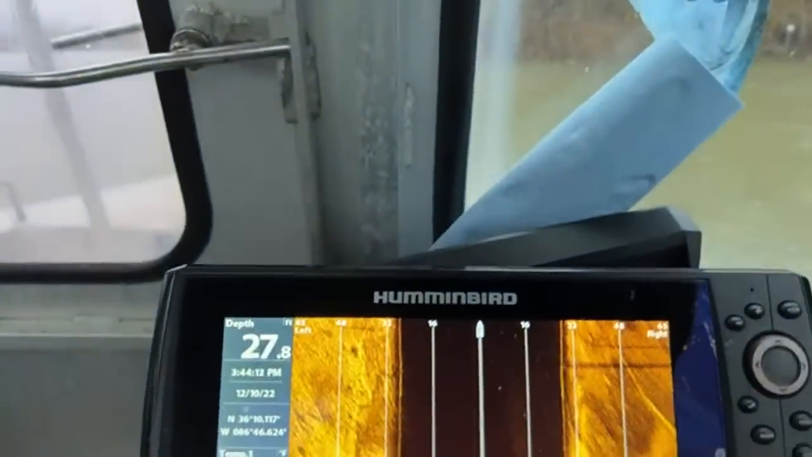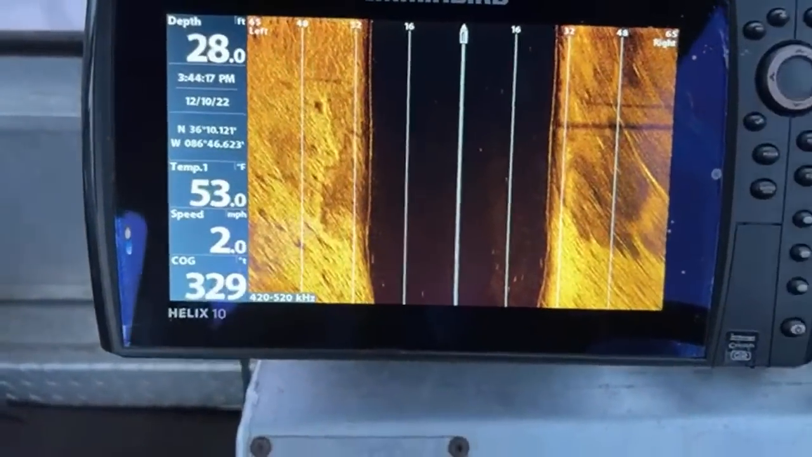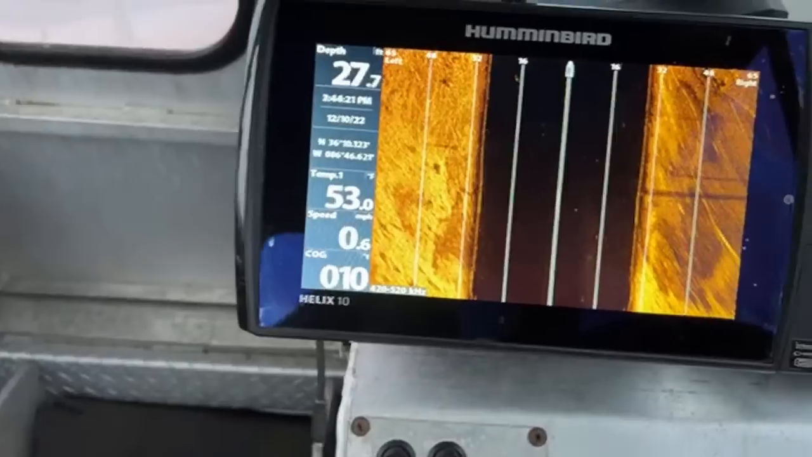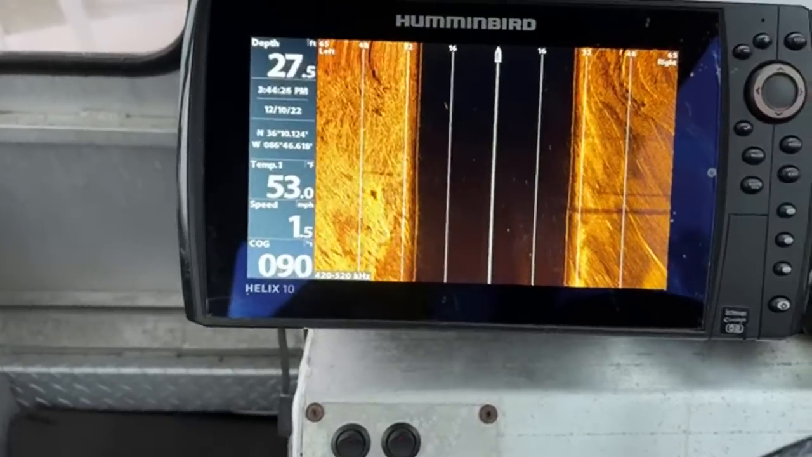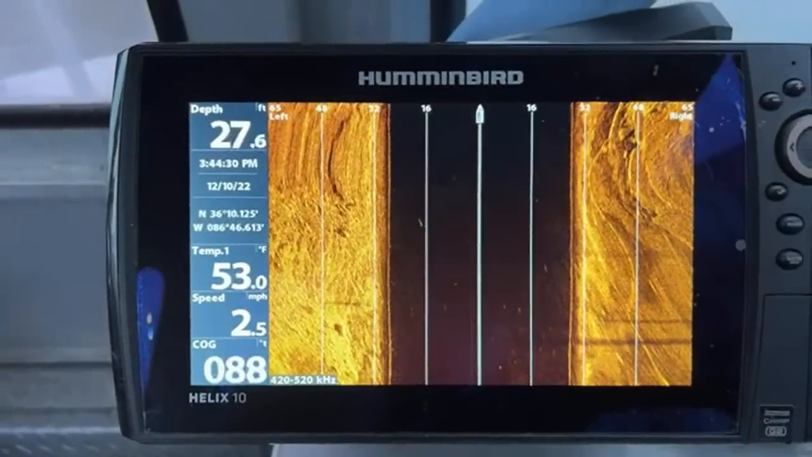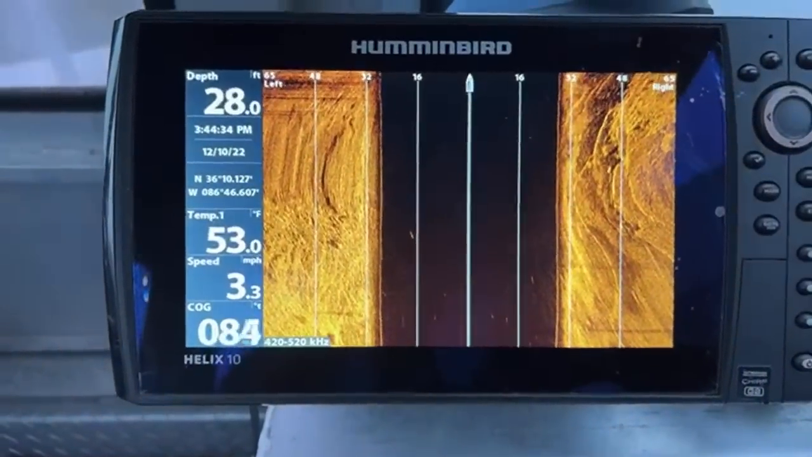Well, it's right over there. Oh, hold on. I get too much break when I shoot under the boat. You want me to turn the boat completely around then? Yeah, that's what I thought we were doing, going down and then coming back up at it. I can't hold the boat steady when I do that.